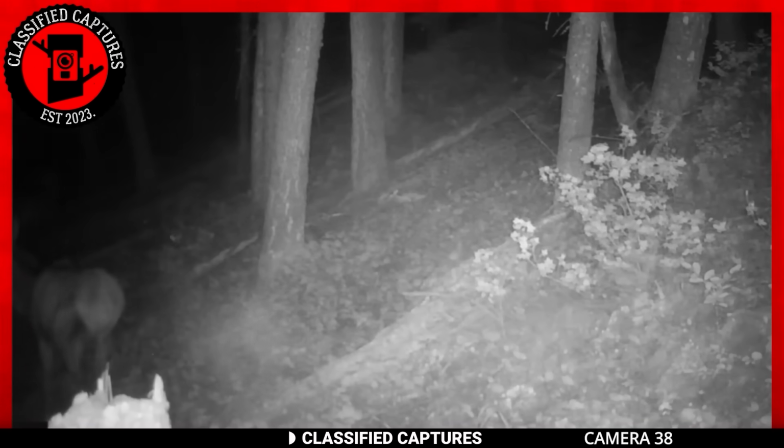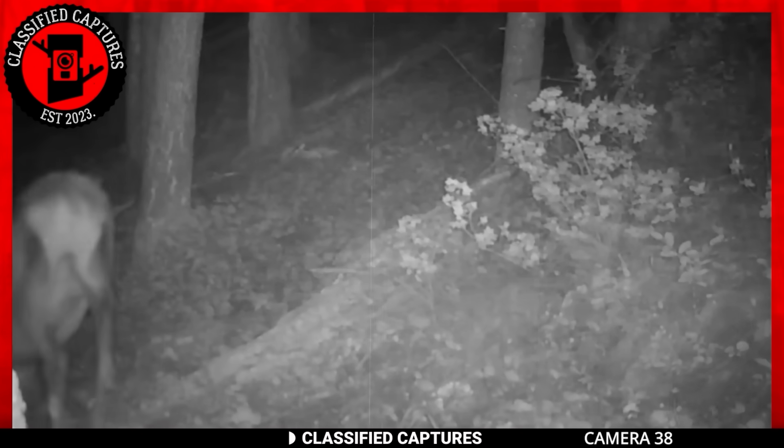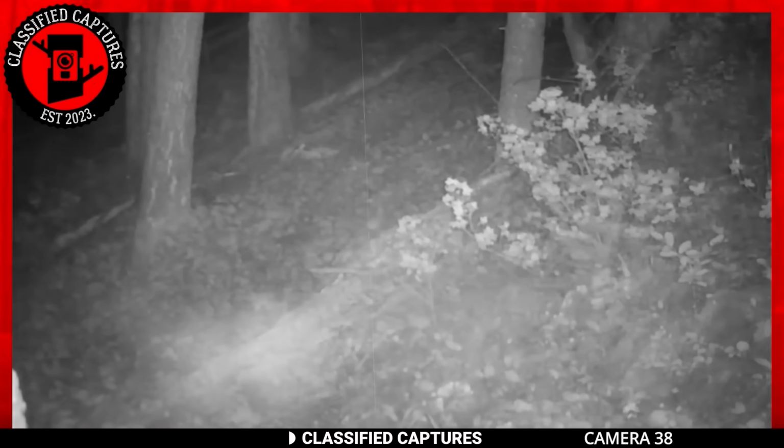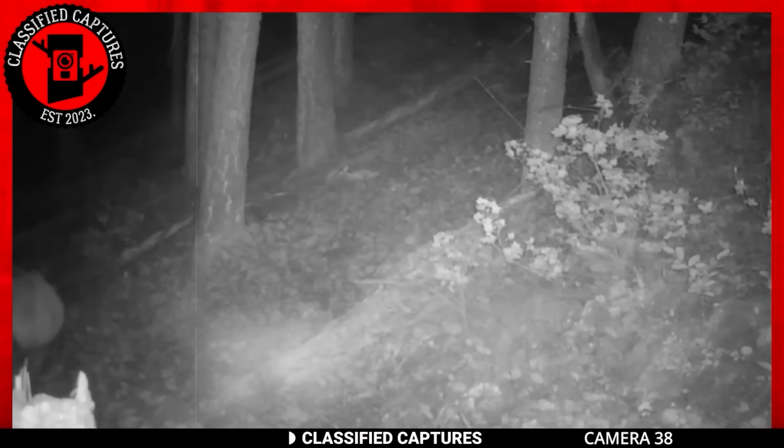But I have one question. Could the deer be a departed family member lingering on the cusp of the afterlife, or is it the embodiment of a forest spirit? So many mysteries to ponder. Either way, share your thoughts with us.